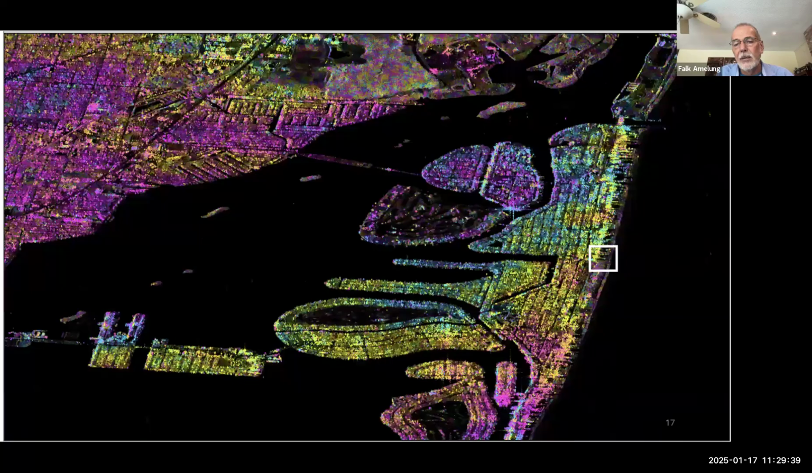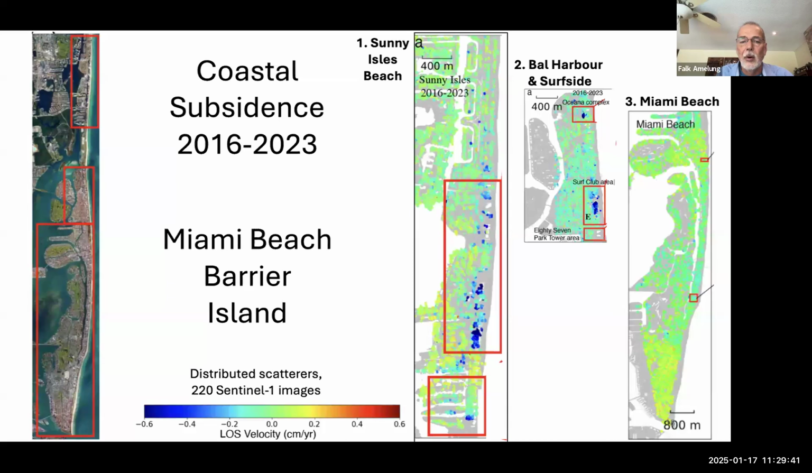So that is one interferogram for the Miami Beach area, and this is the result essentially of our study. It's now the result of 220 images up to 2023, starting in 2016. That is when the good satellites, the European satellites, Sentinel-1, were launched, and most of it is green. Green means zero displacement, but we have a couple of areas where we have